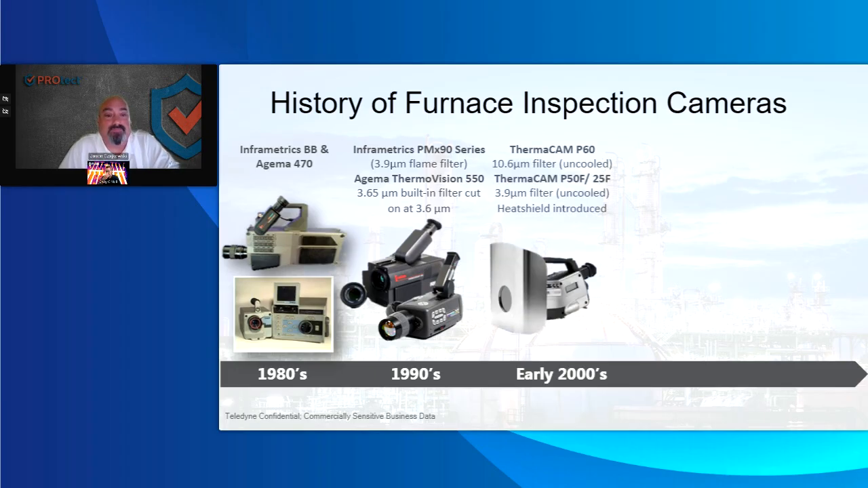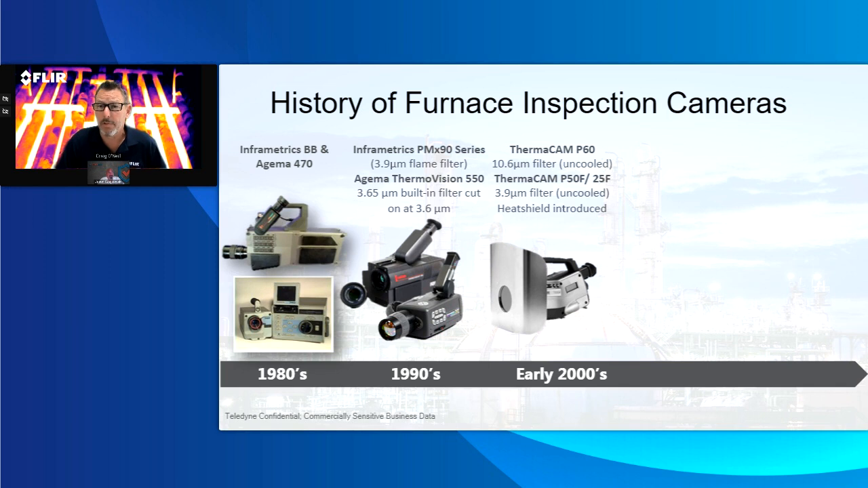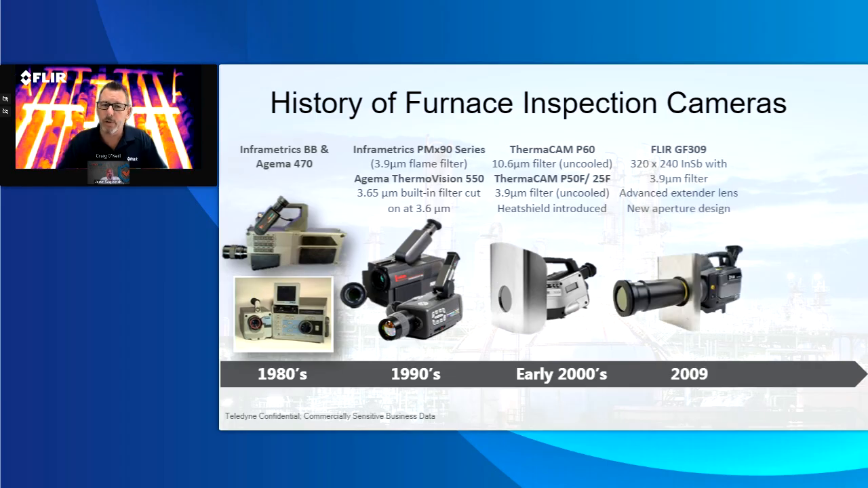Yeah, you mentioned the ability to actually protect both the camera and the user, and this is something that we came out with in the early 2000s with a camera that didn't work as well as we hoped it would. It was an uncooled technology. It also showed how uncooled cameras may have a bit more challenge in providing the sensitivity and the image quality that you would need. But that was the first camera where we really put the design in front of the camera, right? What we mean by that is trying to protect the camera as well as the user.